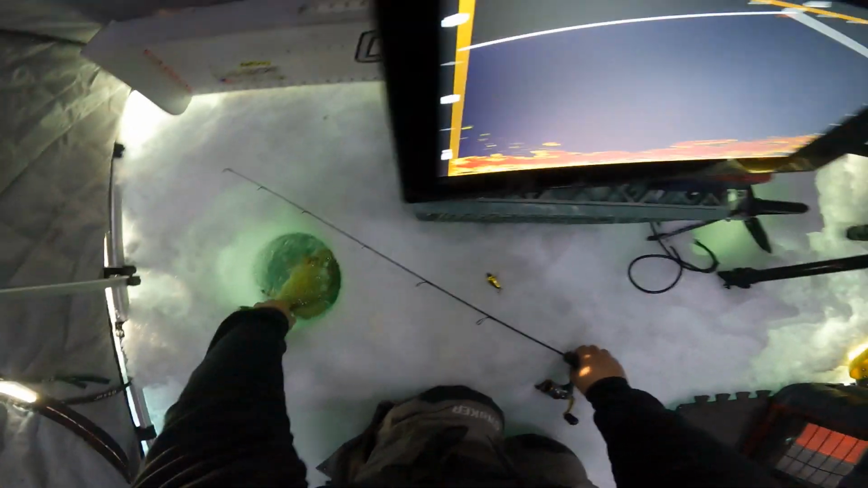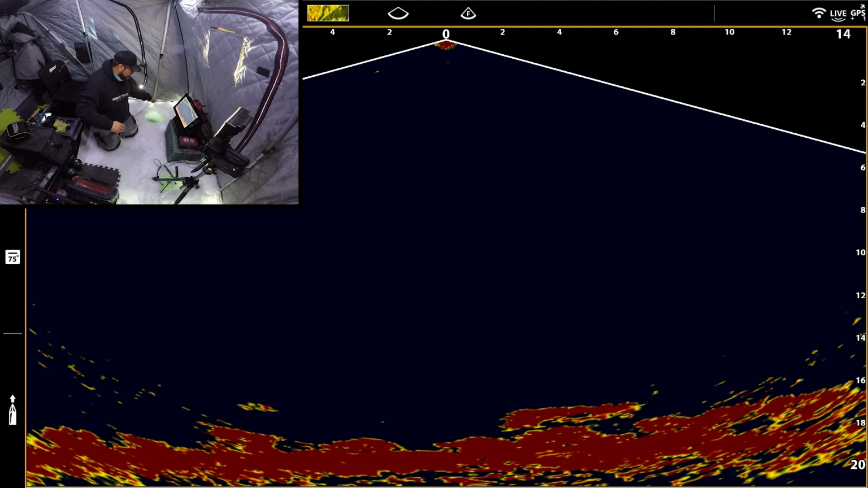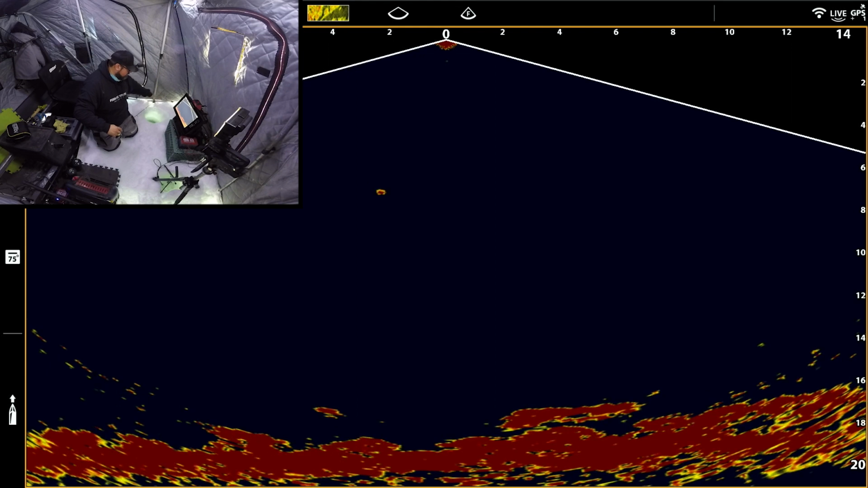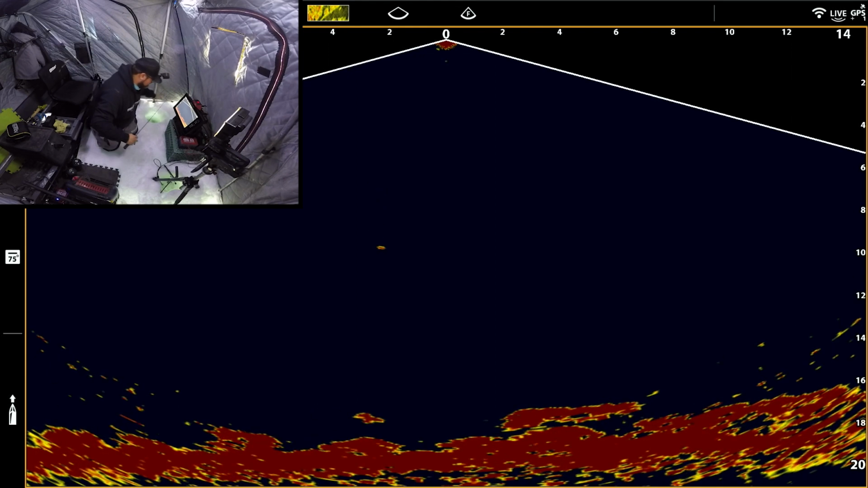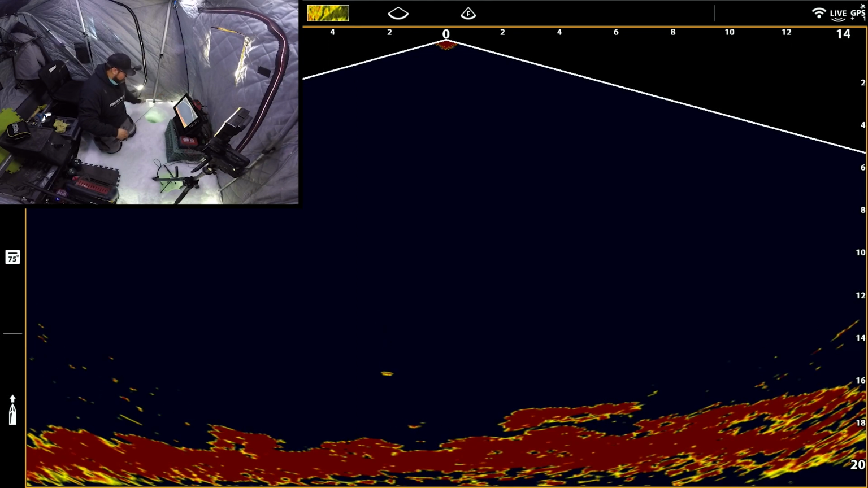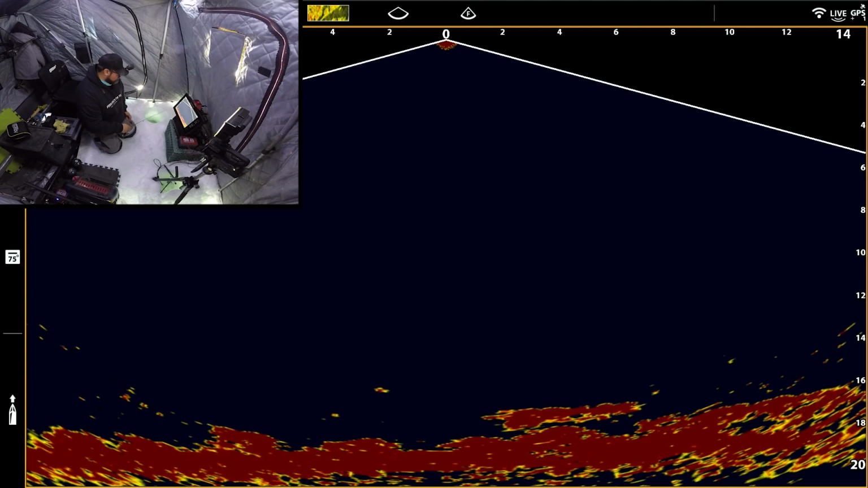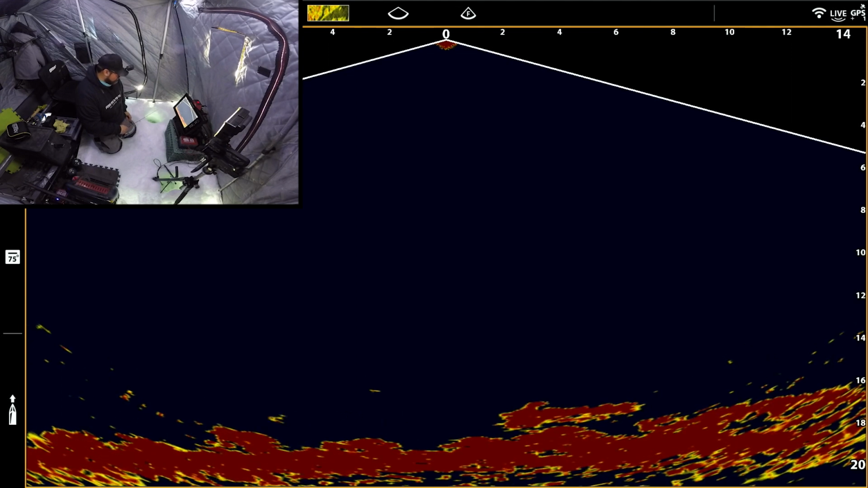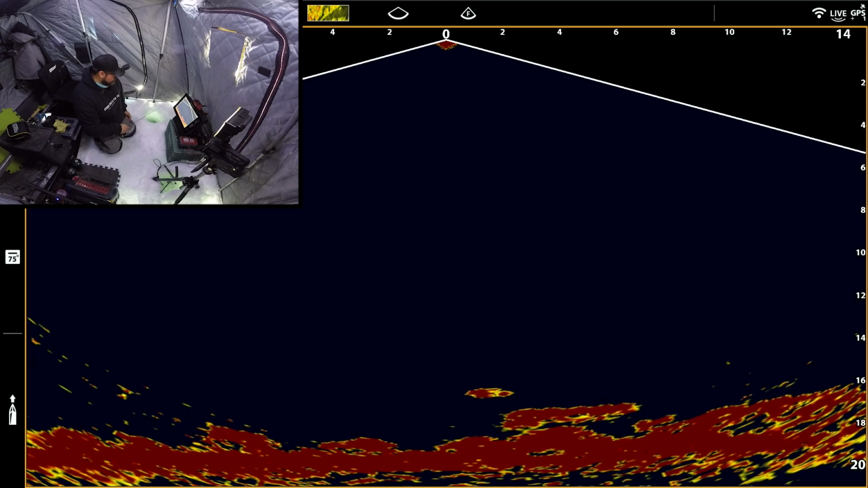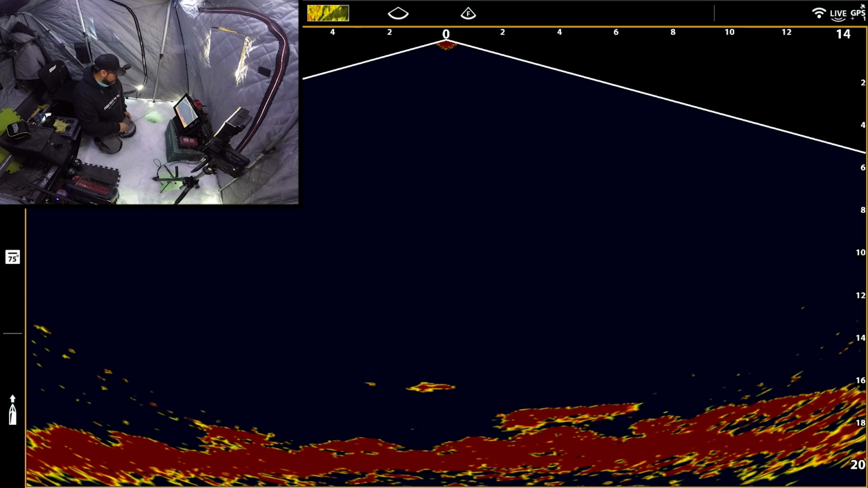Oh, there's a fish down there right now. Right down there. Let's see if we can drop down. Come on, get down there, bait. See if he sees it. I'm almost right on top of him now. Get down. Come on. Okay, let's see what happens. I got down where he was. Oh, there's another mark rising too, or just going across. Oh, this one's turning around. Come on. This one looks really nice.